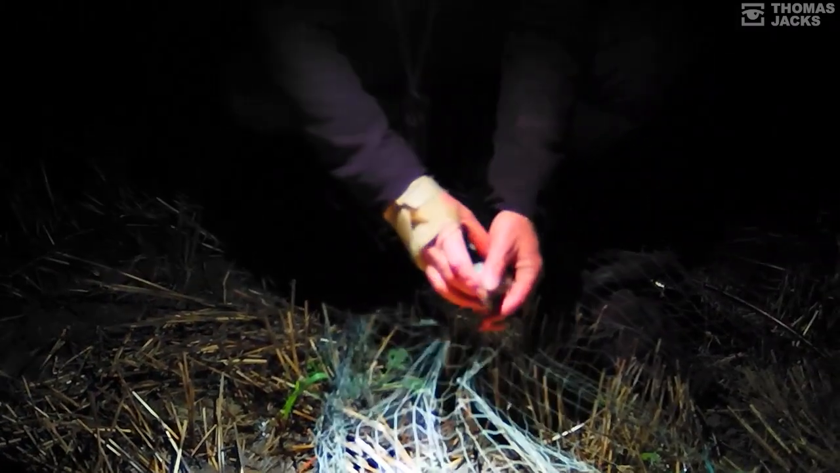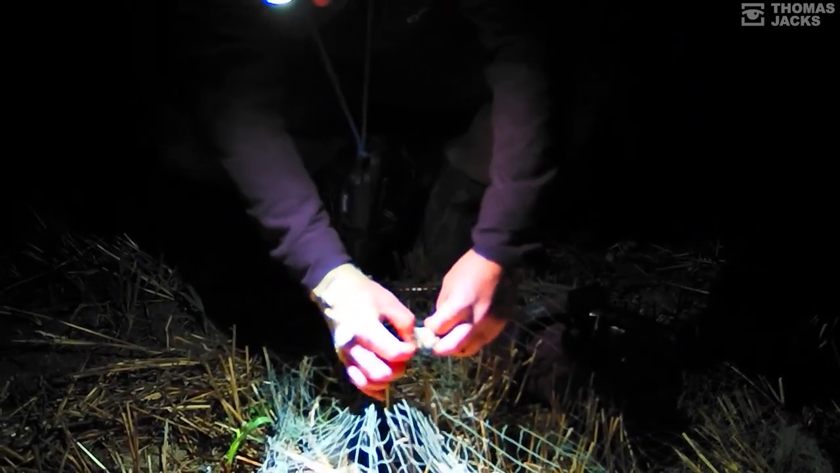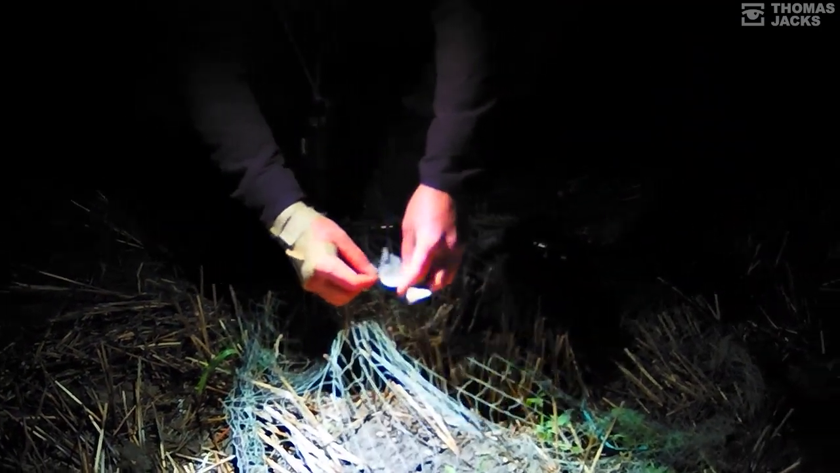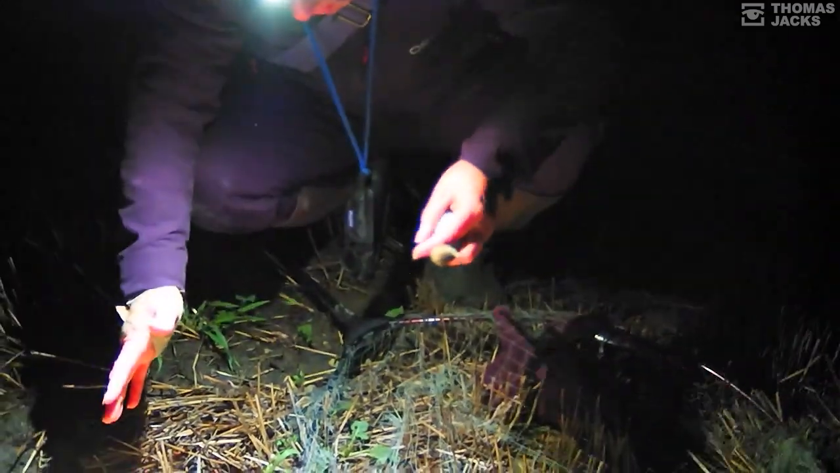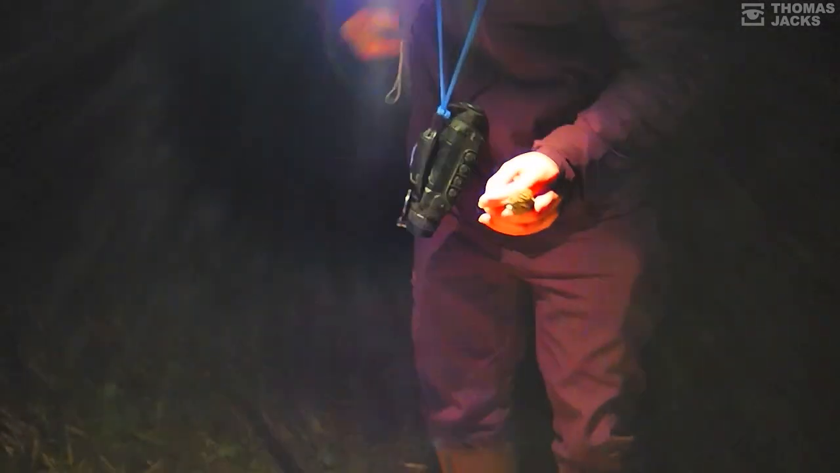And this is a Skylark. Another Skylark, yeah. Right. So I had to change my approach on this bird because it was about to go. Yeah, you went very high with the net. Yeah, because it was about to fly. Okay. So if it had flown, my net was going to intercept it. I see. If I go low and it flew, it was going to miss. Very clever. So my approach with the net is going to vary depending on the behaviour of the bird.